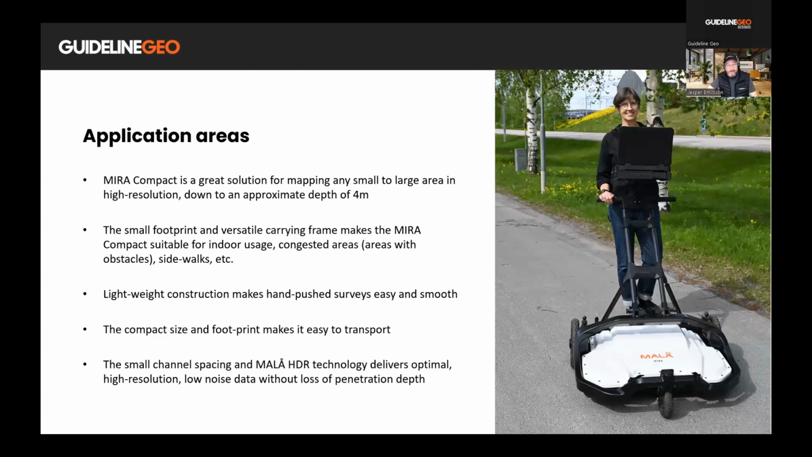We maintain the small channel spacing, which is really crucial when it comes to high resolution data. And in combination with the HDR technology that we have developed, it delivers optimal high resolution, low noise data without loss of penetration depth.